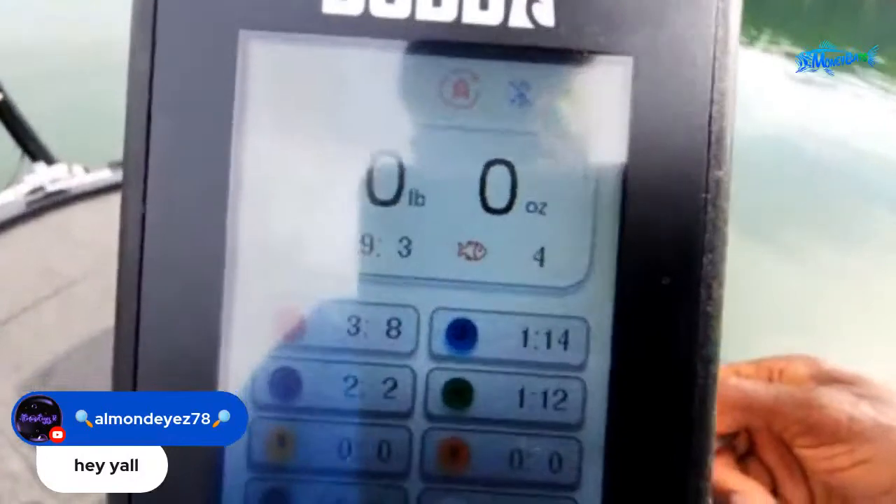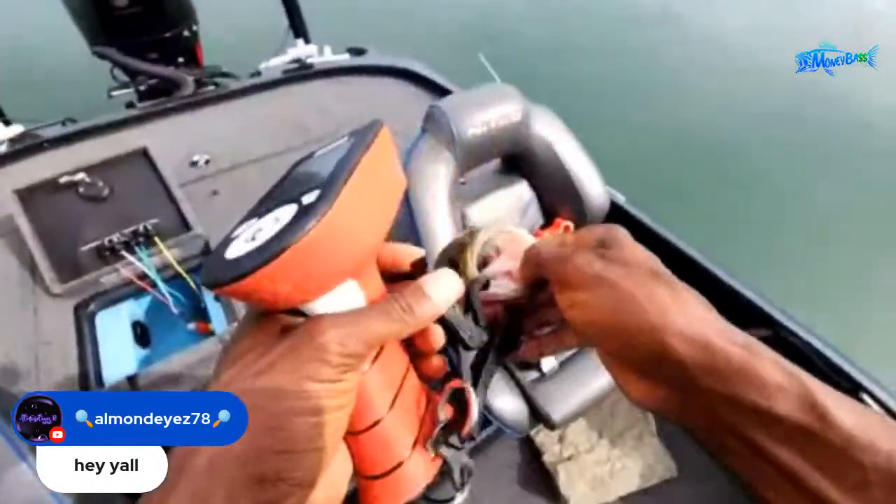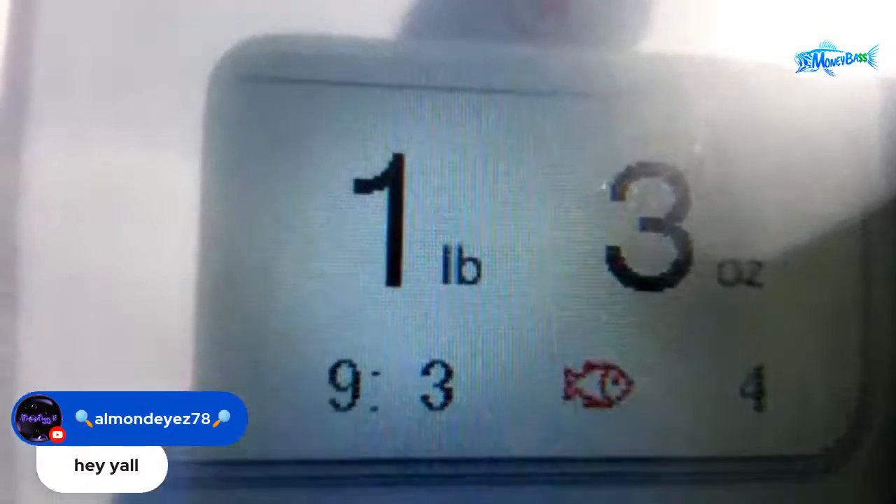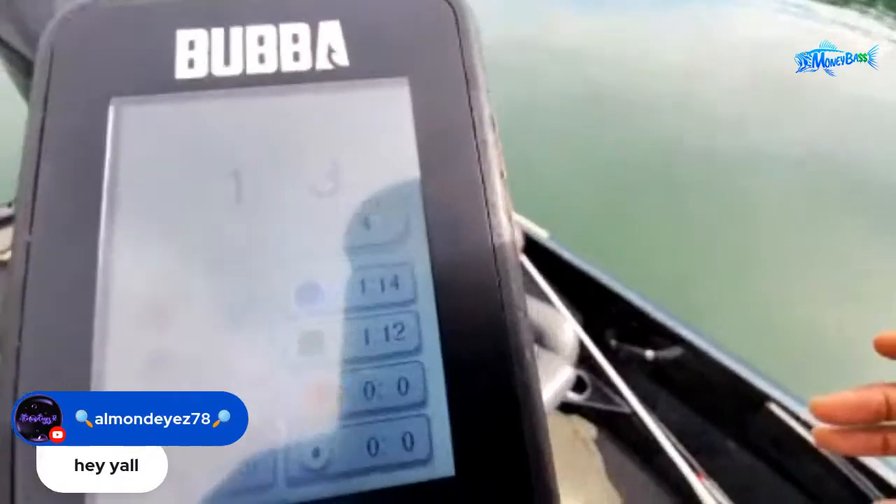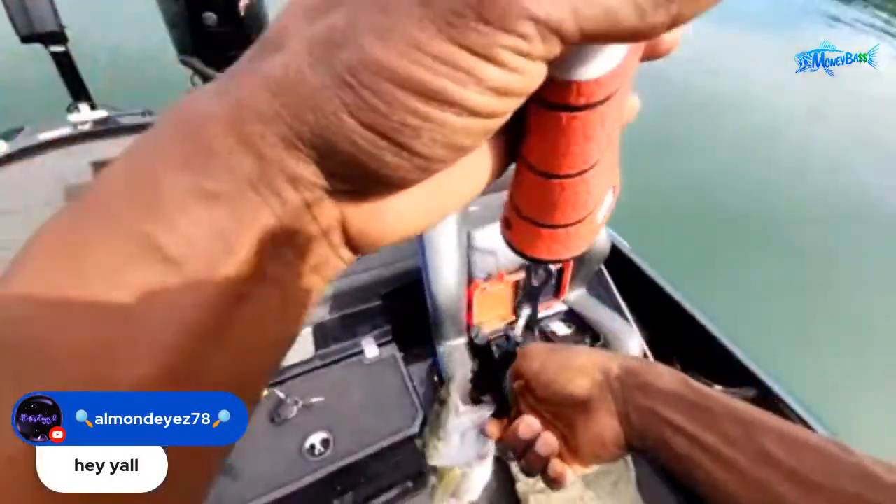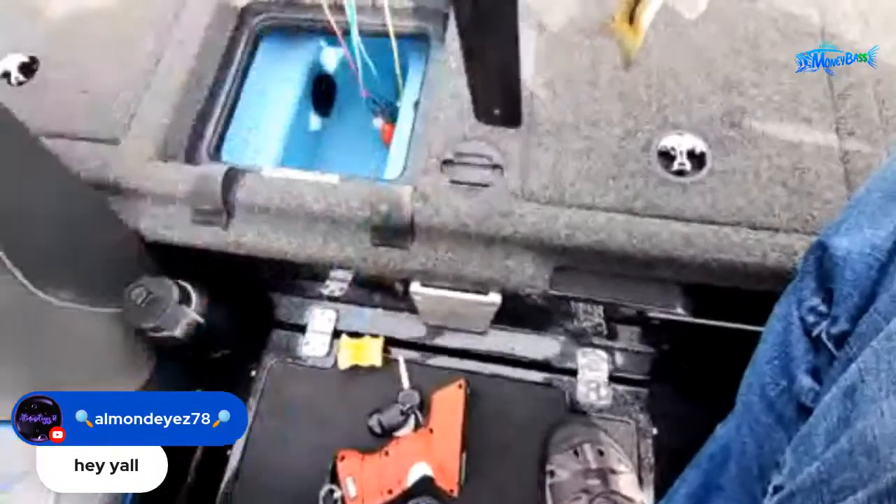All right, so we have it zeroed out. I see a few guesses in here. Anybody else want to guess before I go ahead and get the official weight on this fish? All right, here we go, guys. This one was a little bit smaller than the other one. Locking in at, whoo, oh man, they're coming up on top over there too, guys. All right, so 1 pound, 3 ounces. So who is the winner on the second fish? Somebody in the chat dropped the next fish at 1 pound, 3 ounces. I don't think this one is a keeper though, guys.